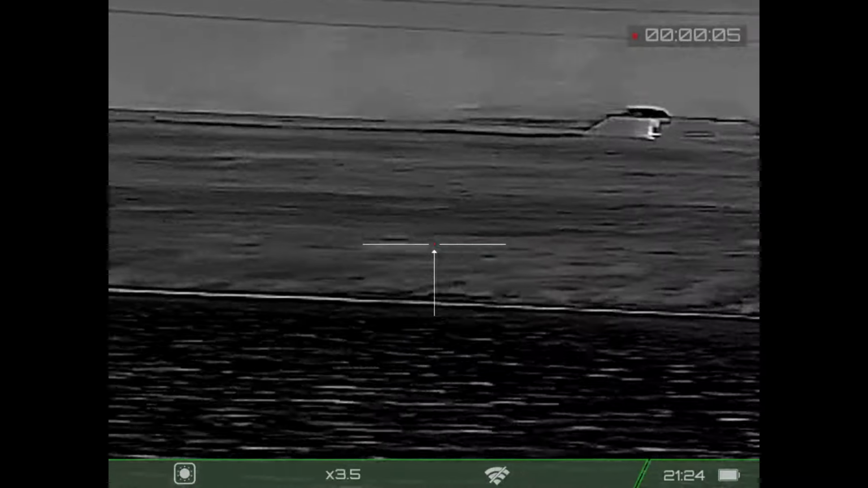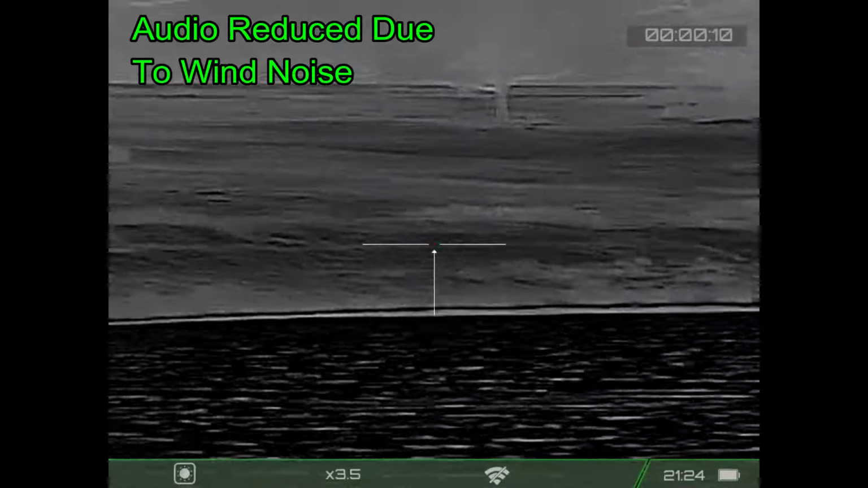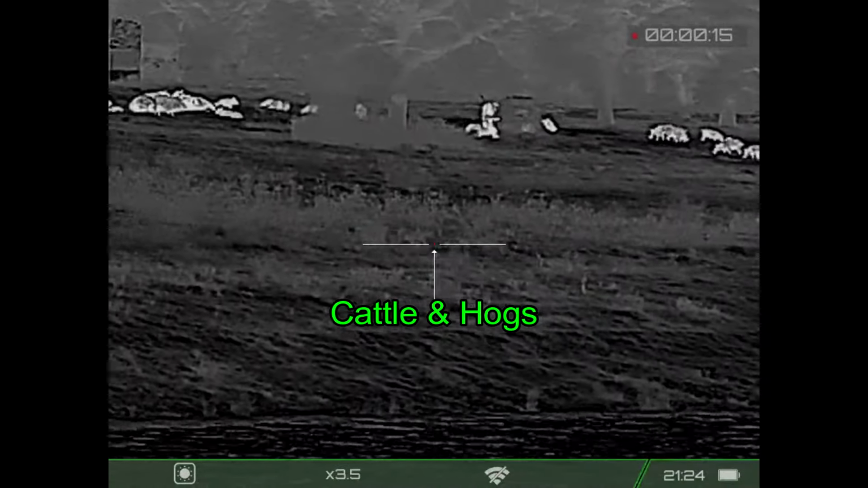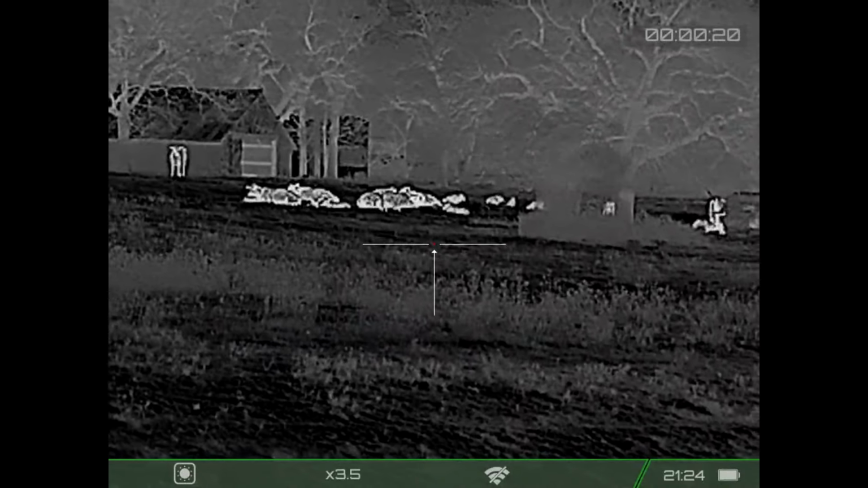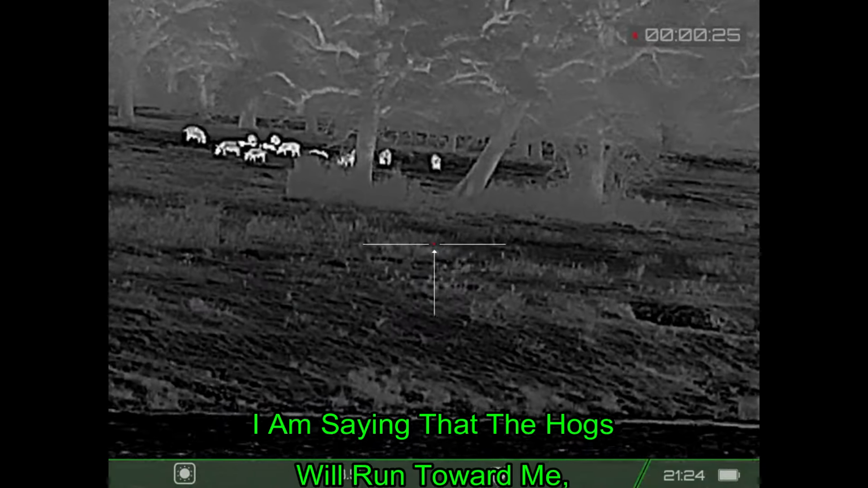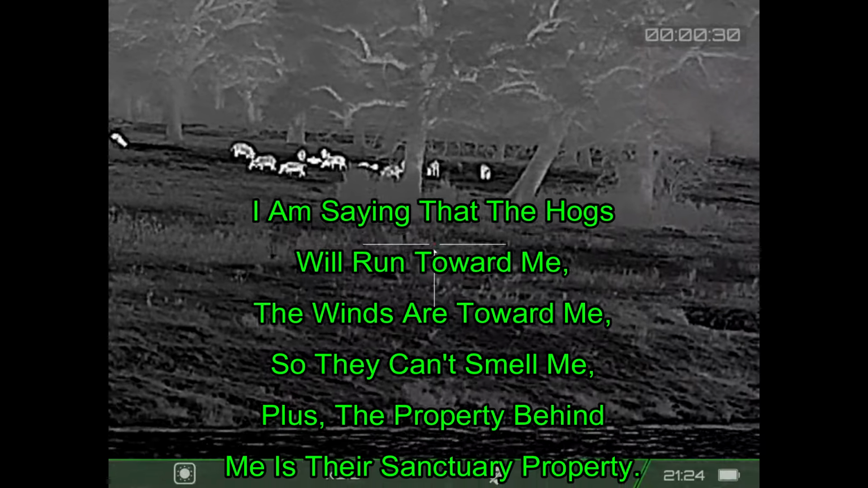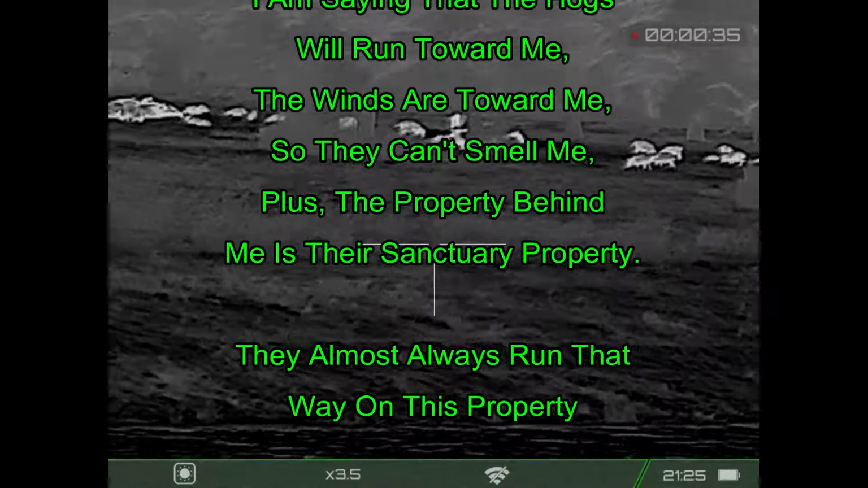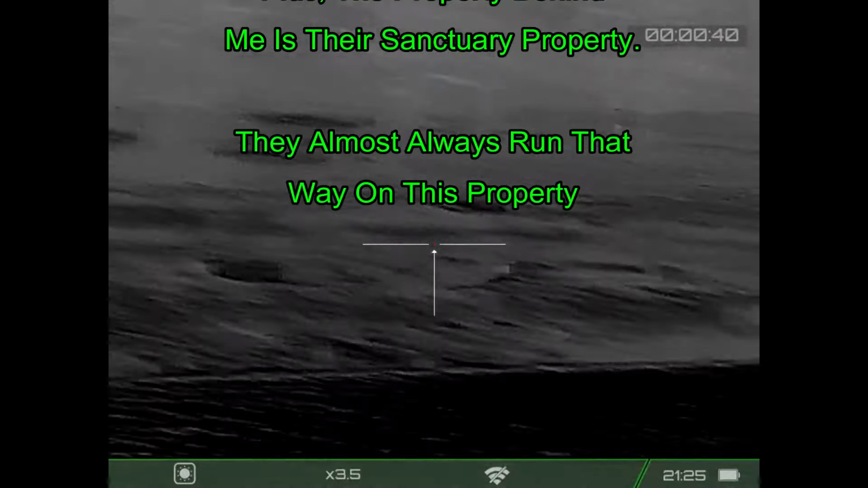So there's my truck in the distance, looking across the little tank. There's some deer. And there are the pigs and the cattle in the woods, along with the barn. So all the pigs like to run towards me. I'm now facing into the wind for the most part. I guess it's quartering off from my right. You get the idea. The pigs will probably run in my direction to the property behind where I am, because that's where the sanctuary is.